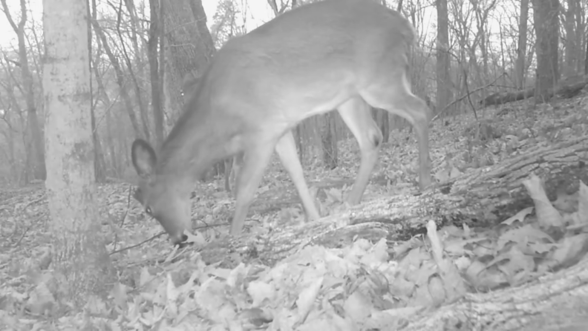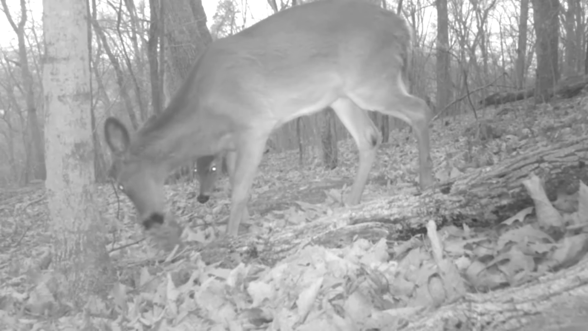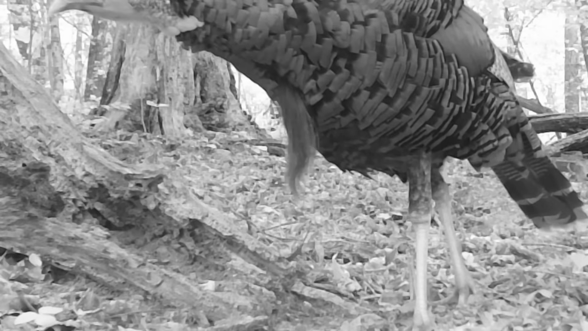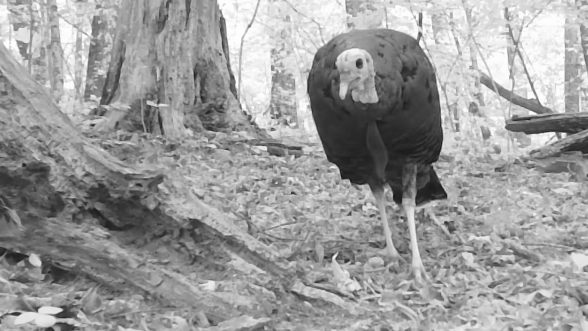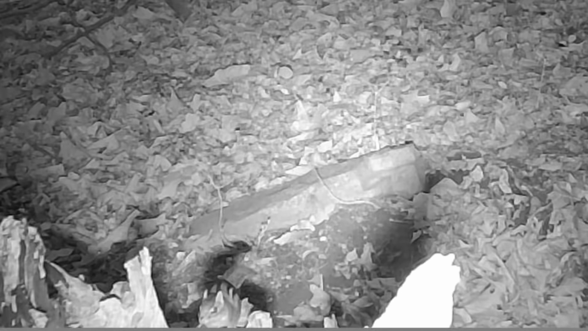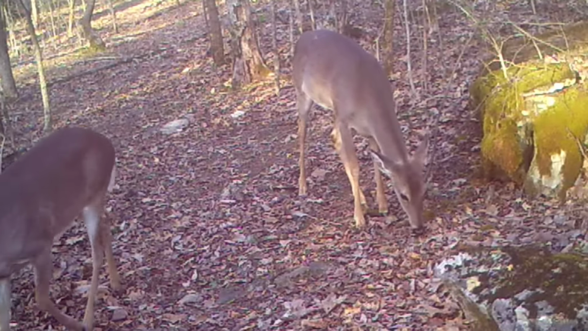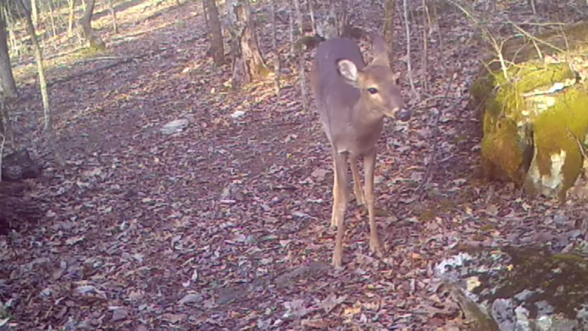Come dawn, the animals just browse, another day starting on the ridge. And the turkey coming off the roost. Even the little ground squirrels is out. Early start. And another day unfolds. A little young deer starts their day.